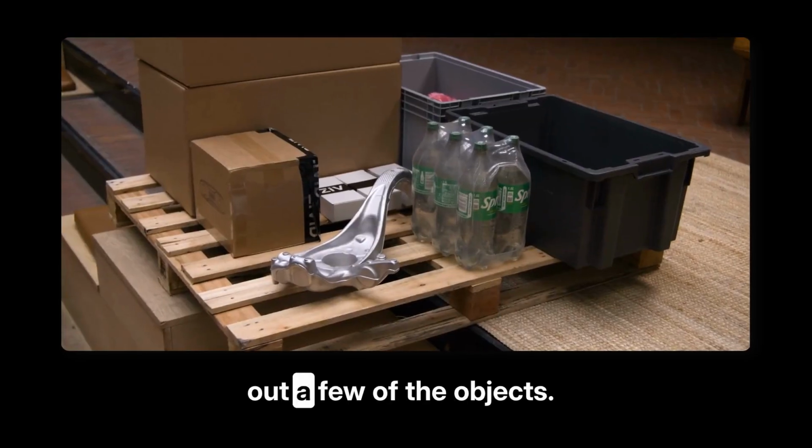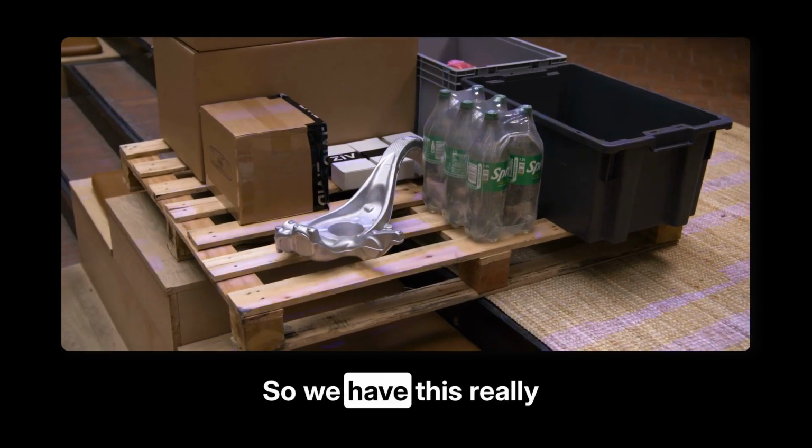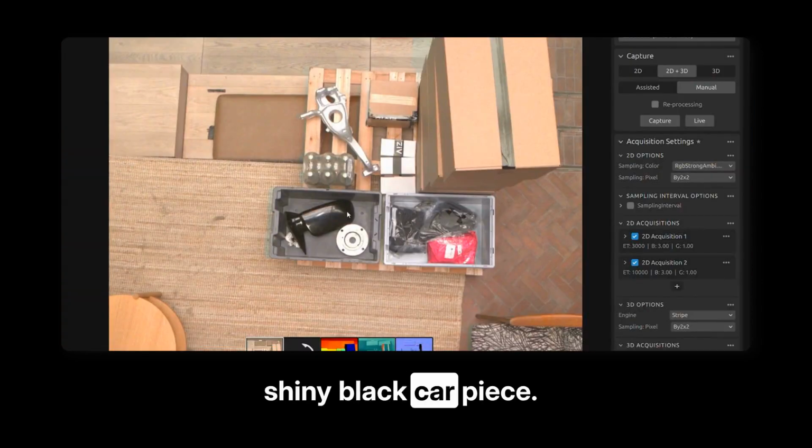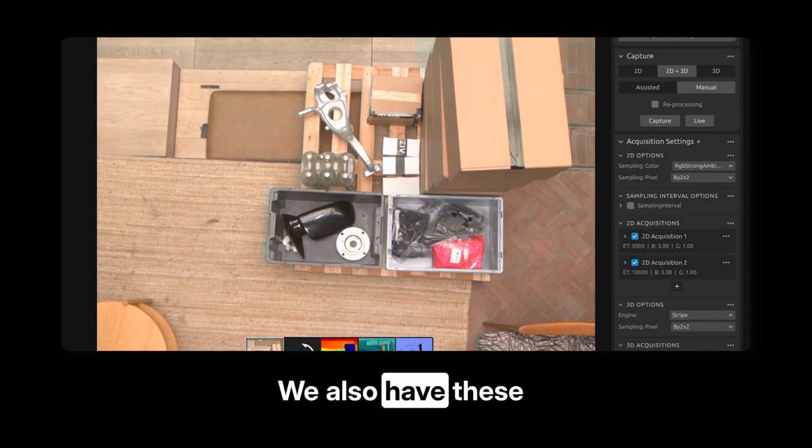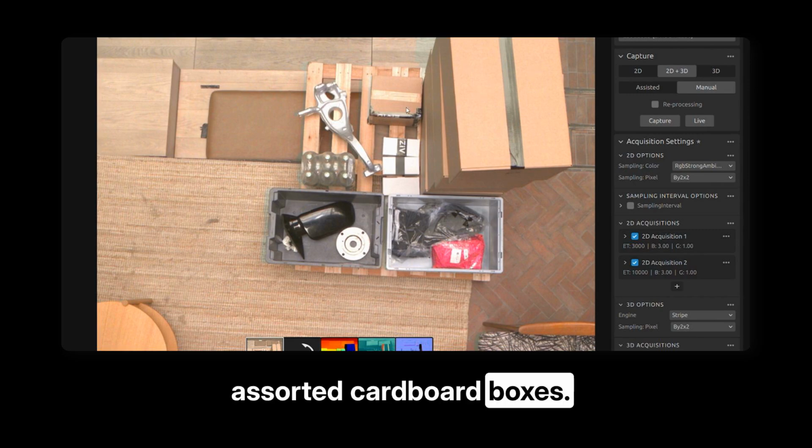And I just want to point out a few of the objects. So we have this really shiny black car piece. It's the back of the side view mirror. We also have these plastic bottles here, wrapped in plastic. And we have some shiny metal parts. And we have assorted cardboard boxes.